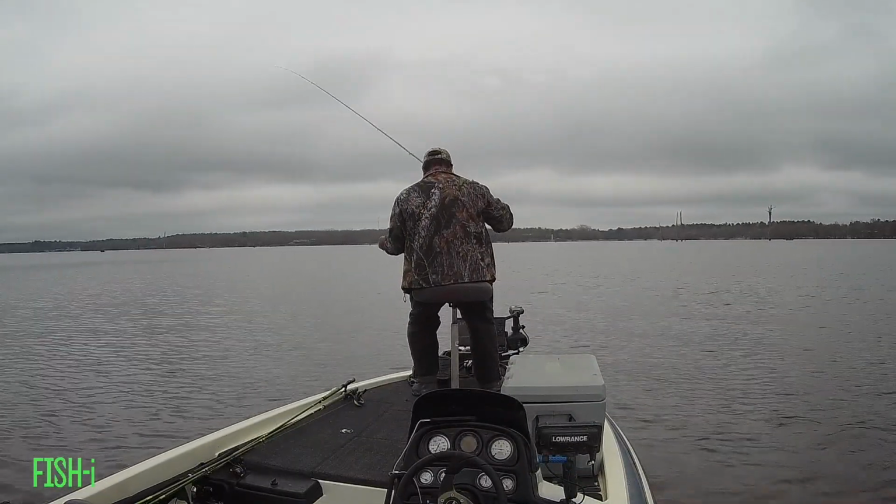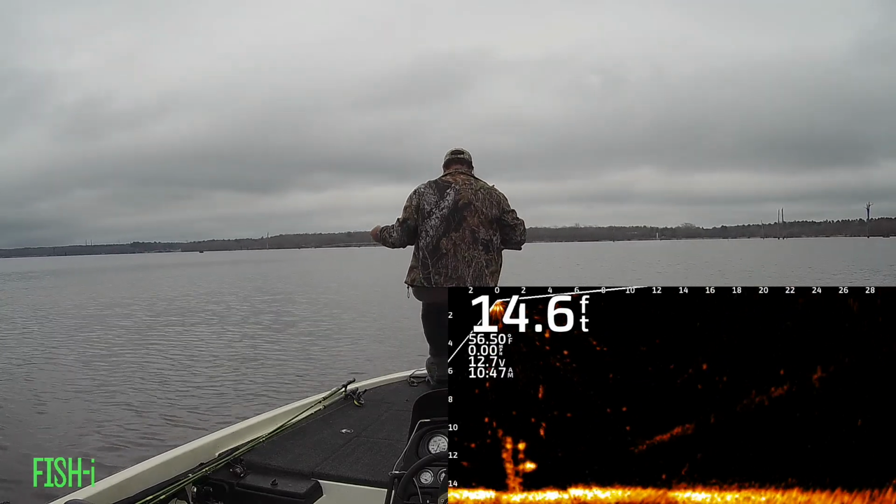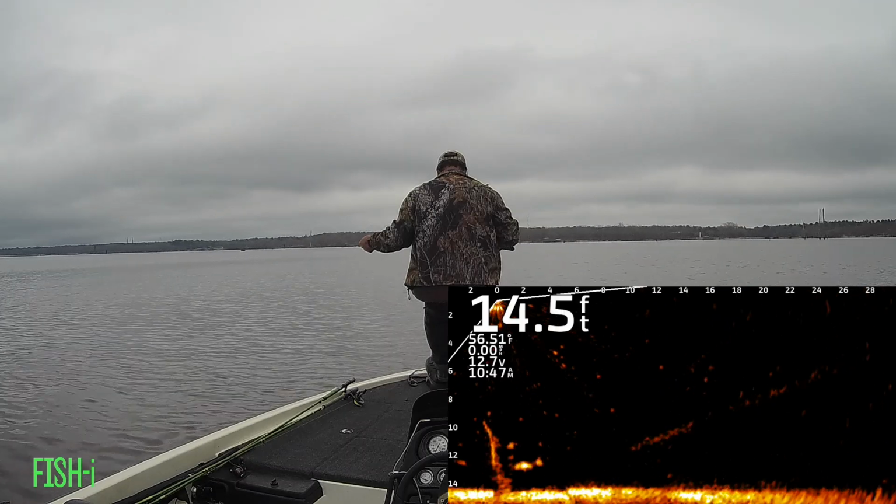Got right on top of this one before I realized I was on him, but I didn't want to spook him, so I just dropped straight down, and he came right after.